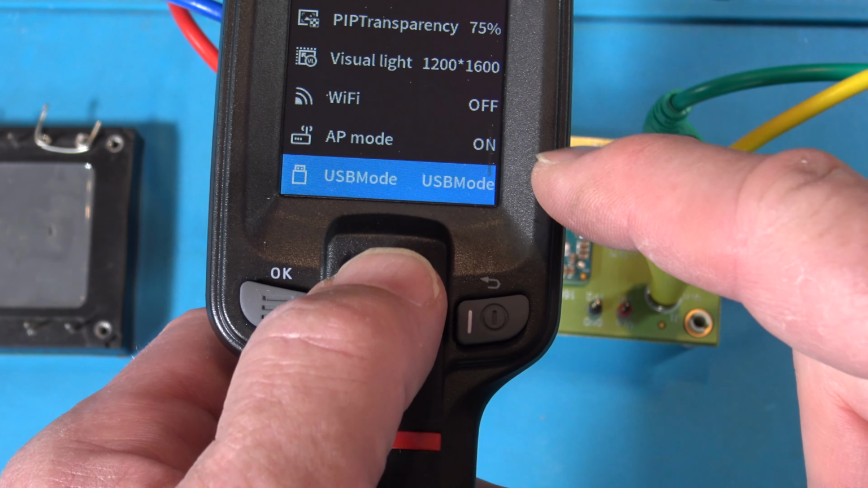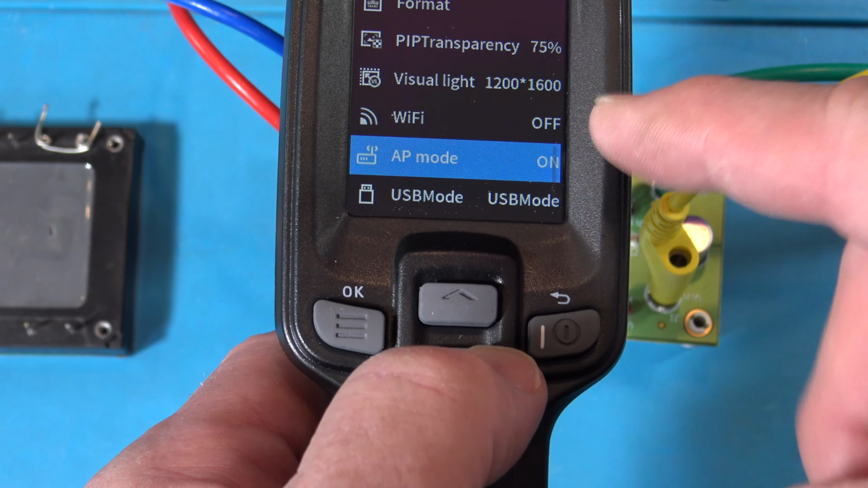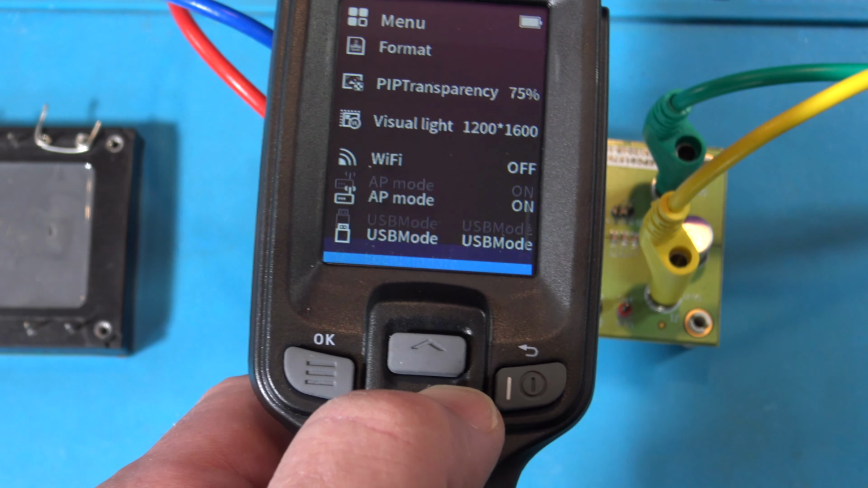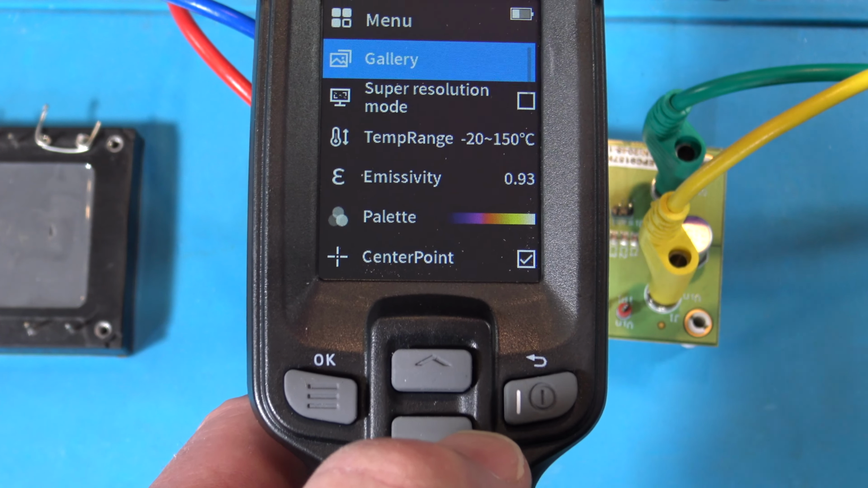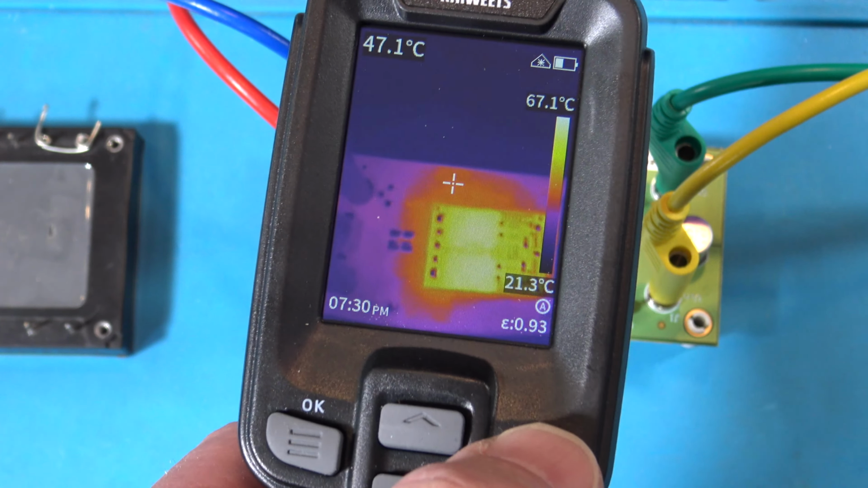Wi-Fi. I'm going to show you that in a moment. I had trouble with that. AP mode, the app. I had trouble with those two things. The USB mode. And that's if you're going to a Windows computer. Didn't try that. And local update. OTA upgrade. Camera info. So lots of stuff on this. Okay, let me go back here.